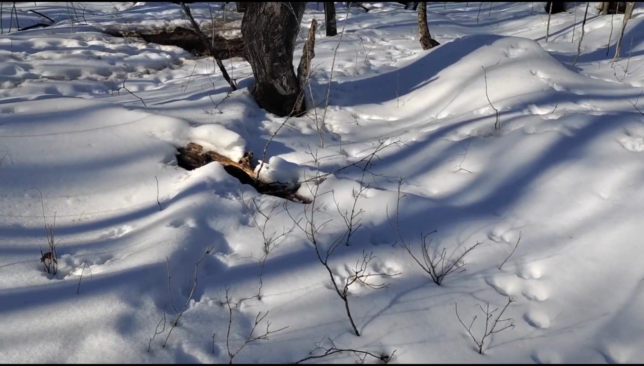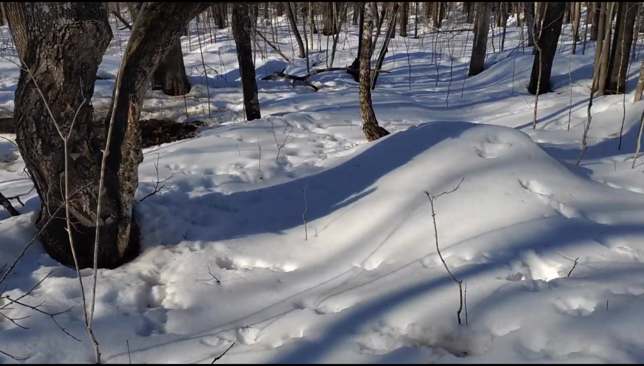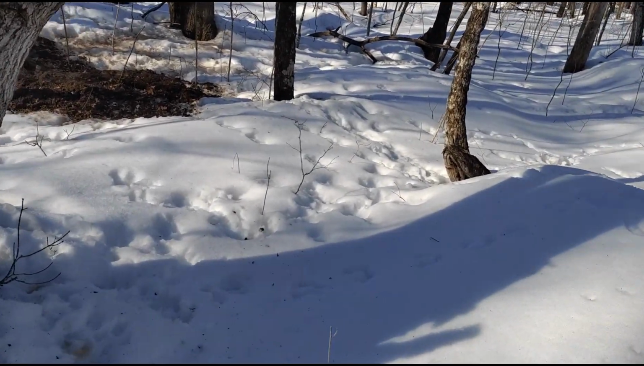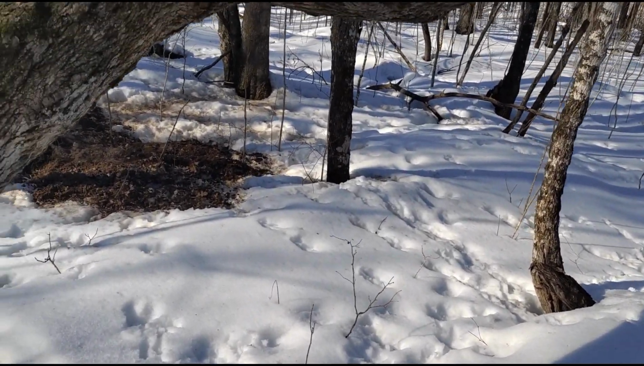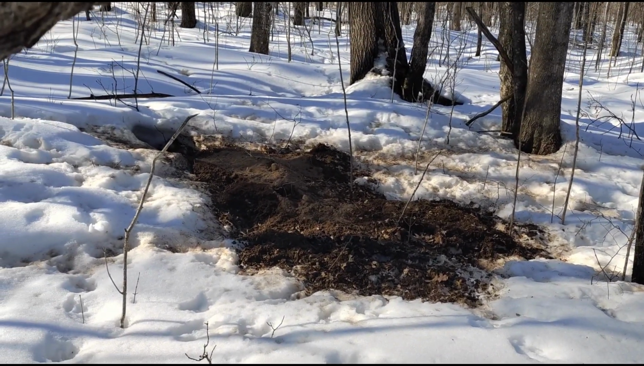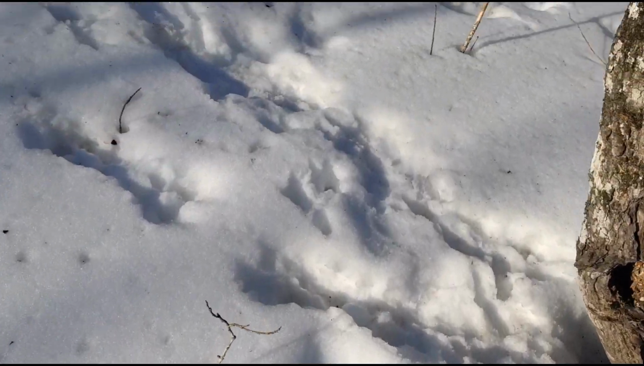Coming up on this den right now. Looks like it's been freshly dug. Let's see if we can see any tracks around here to see what it might be. But I'm definitely sticking up a camera on this, and we'll see if we can get what it is.